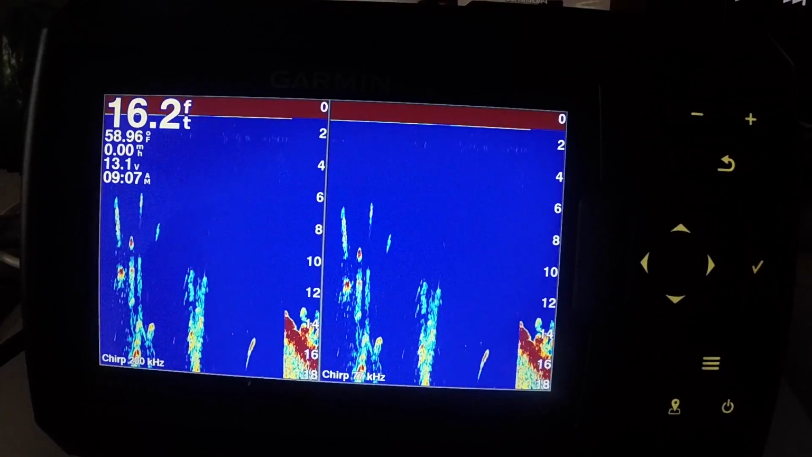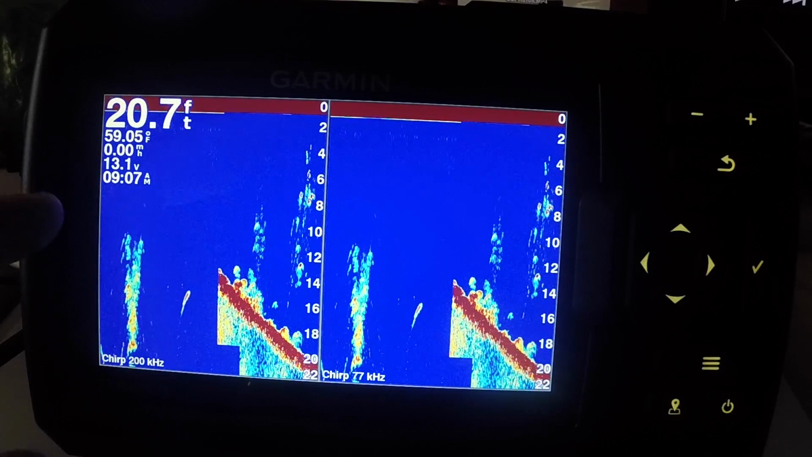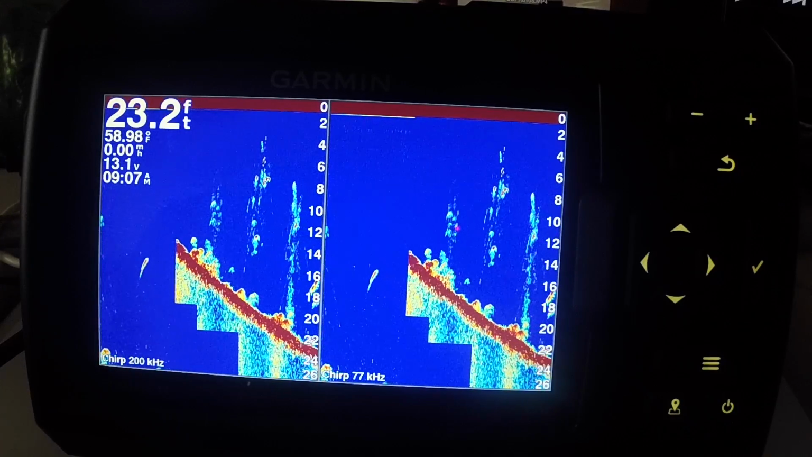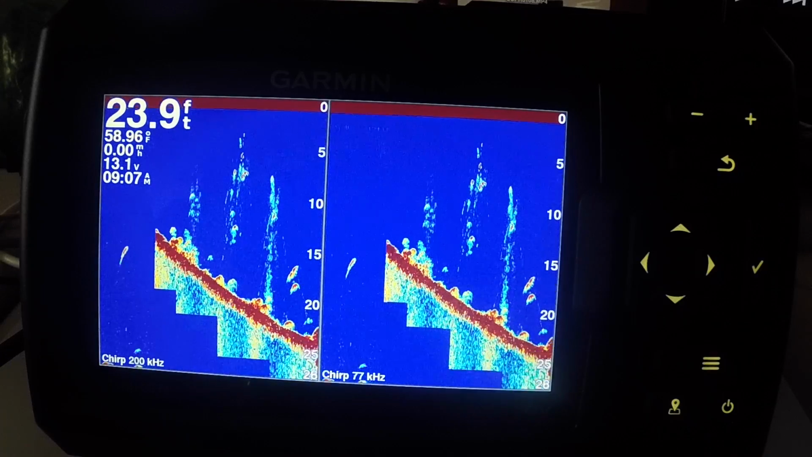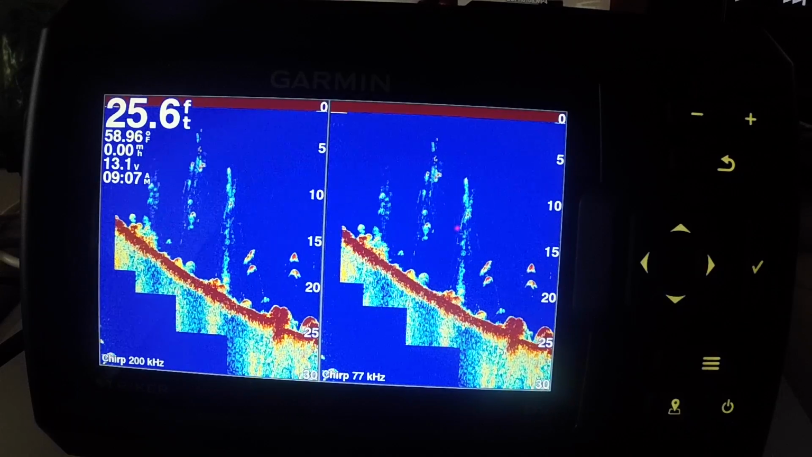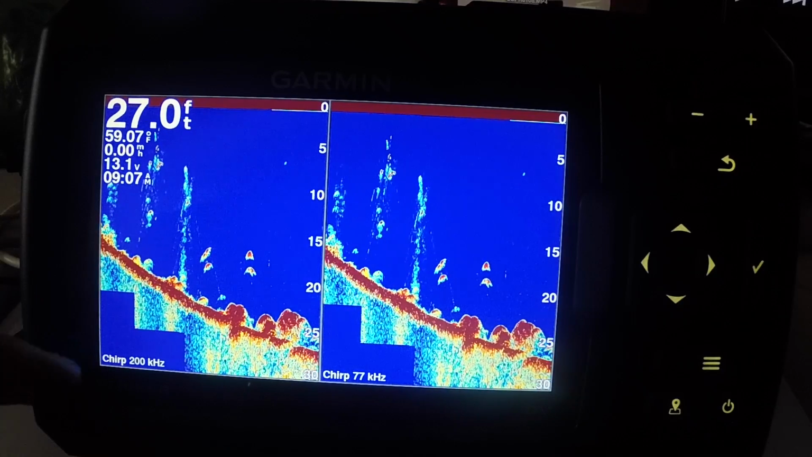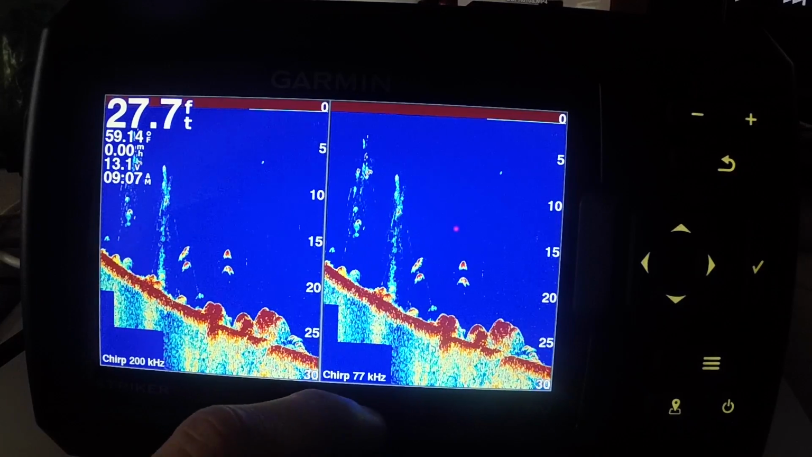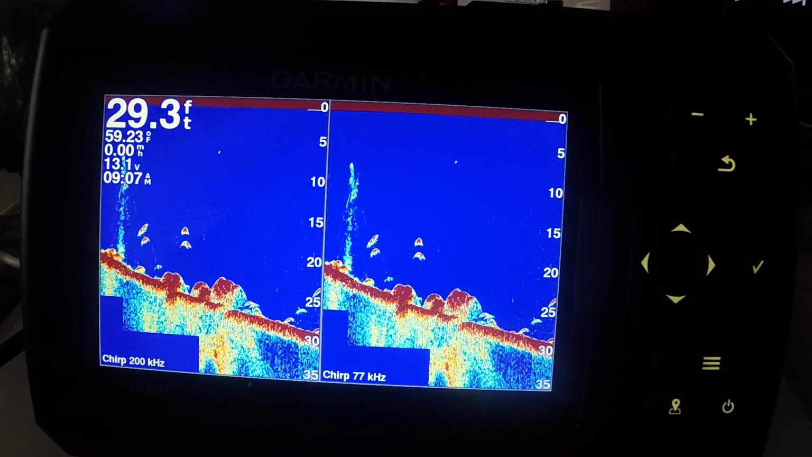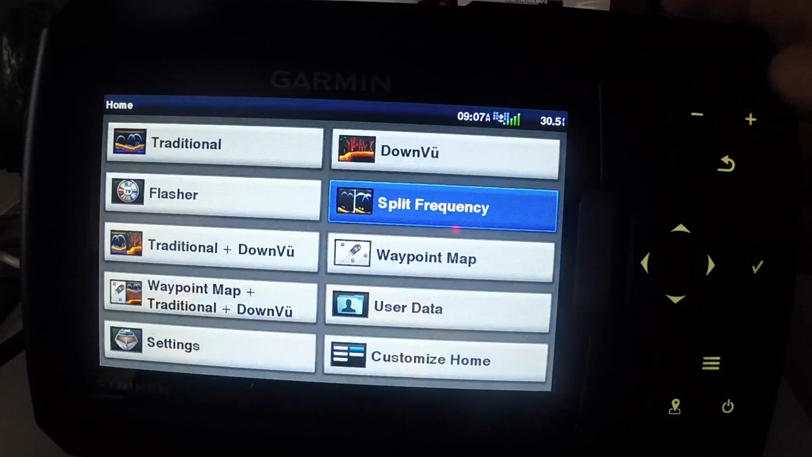So you've also got a split frequency option. These will give off your different frequencies. Now, the higher the frequency is, I believe, I could be wrong, the narrower your beam is going to be. So basically the sonar will send out a beam, it'll reflect off the bottom and then come back to the transducer, and that's what gives you your readings. So the 200 kHz, I don't know what that stands for, is going to be a narrow beam, whereas the 77 is going to be a wide beam. I think that's what it is. I could be wrong. It could be the other way around. I'm not really sure. So that's basically your split frequency option, which would be nice too.